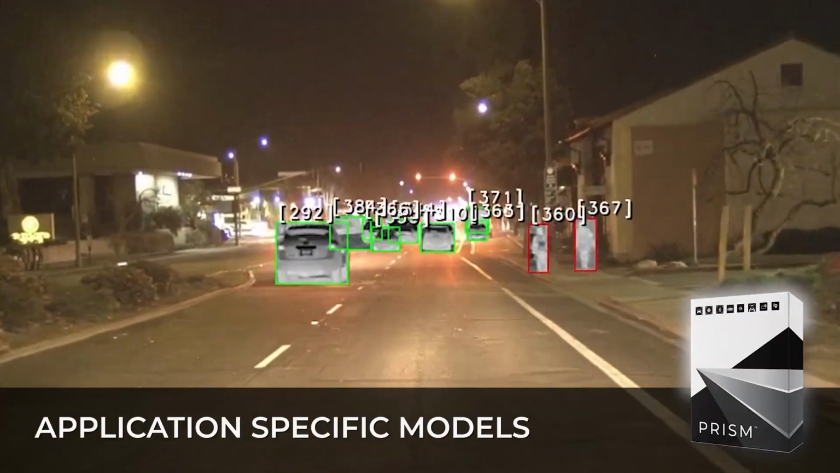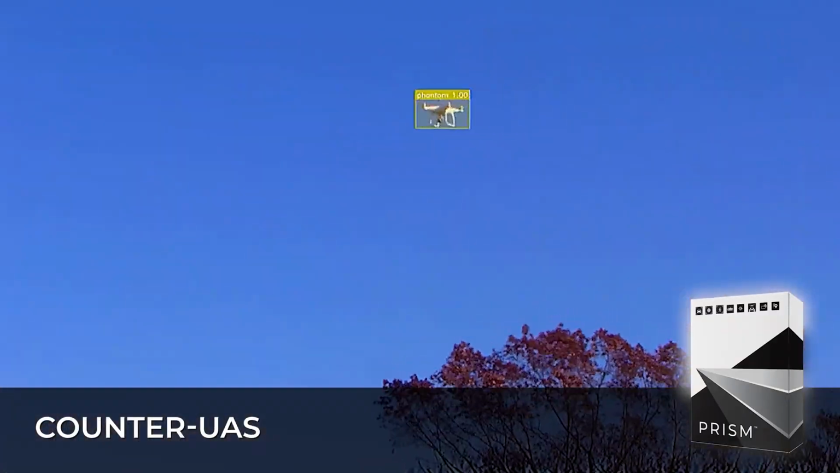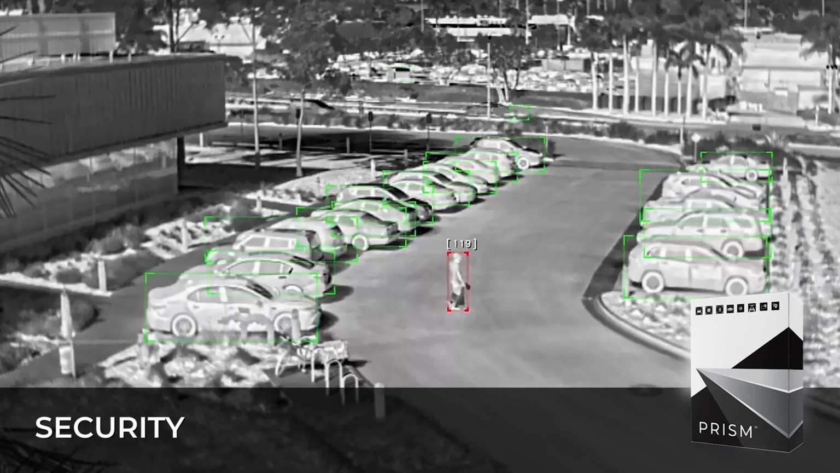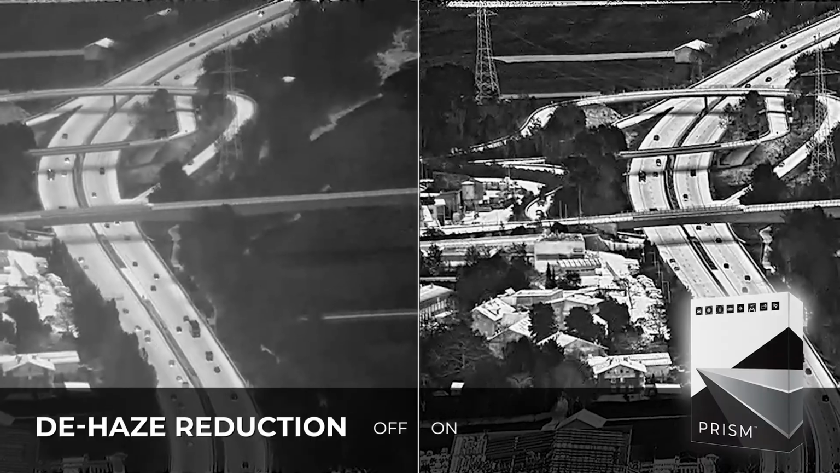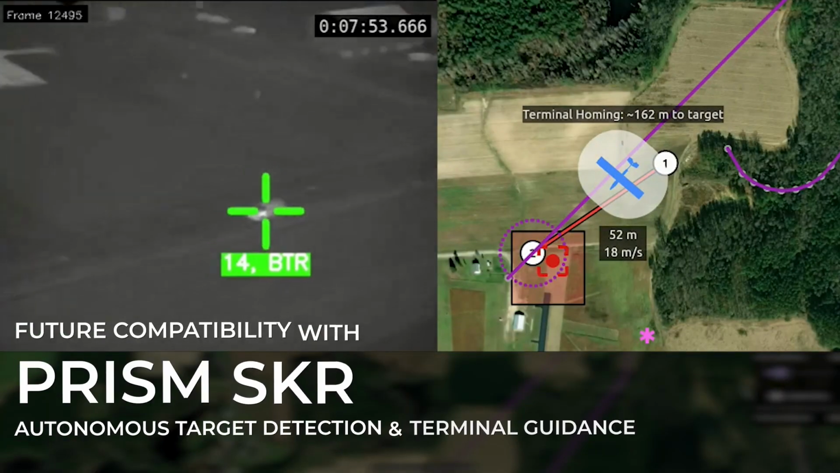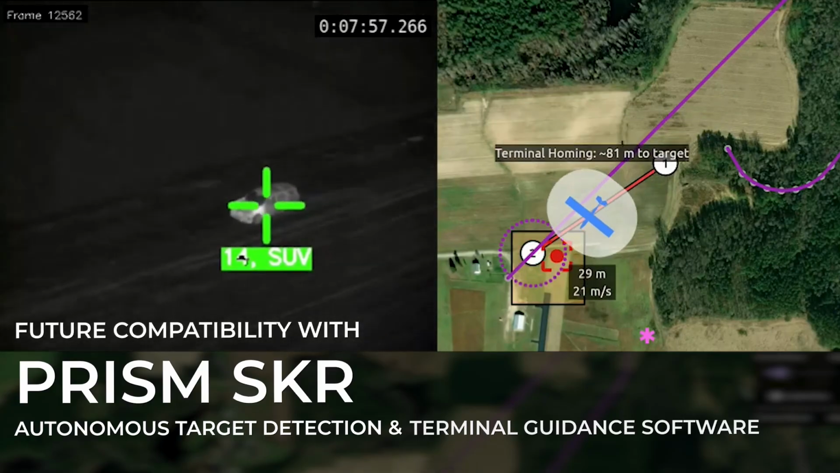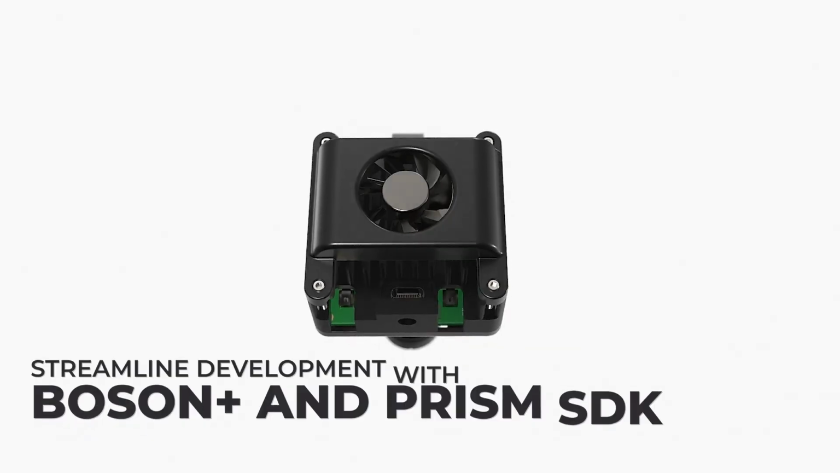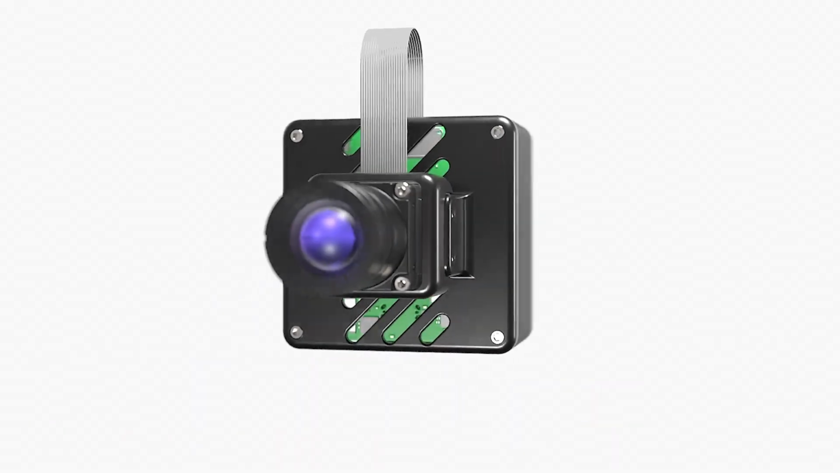With Prism AI and ISP software, you get application models for intelligent decision support, multi-object tracking, super resolution, noise reduction, and automatic gain control. Plus, it's forward compatible with future Prism software enhancements, such as Prism Seeker and more. With 3 MIPI interfaces, software SDKs, and expert engineering support, integration is easy.